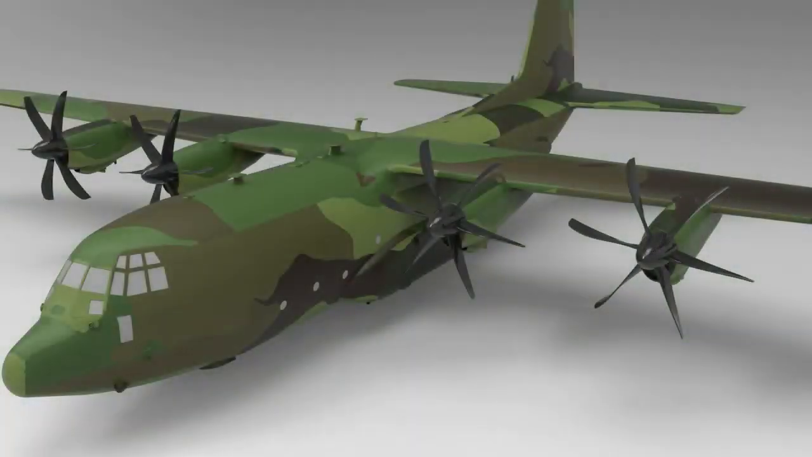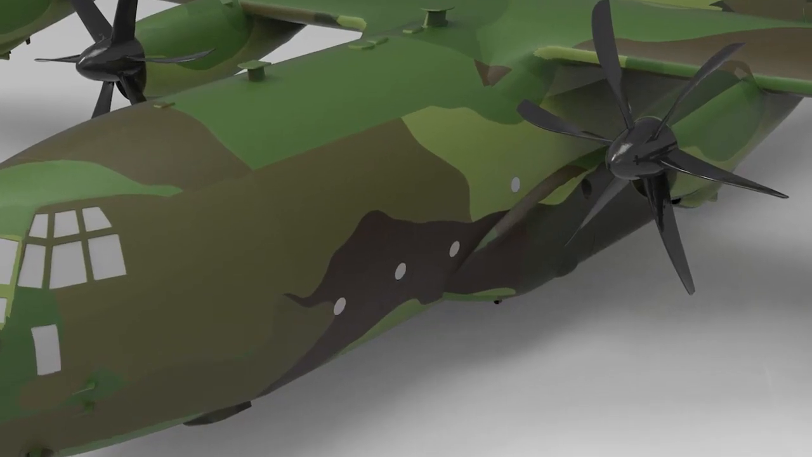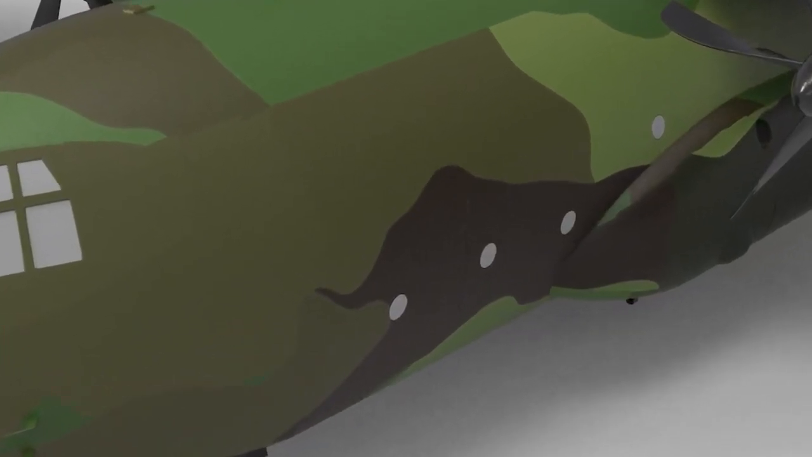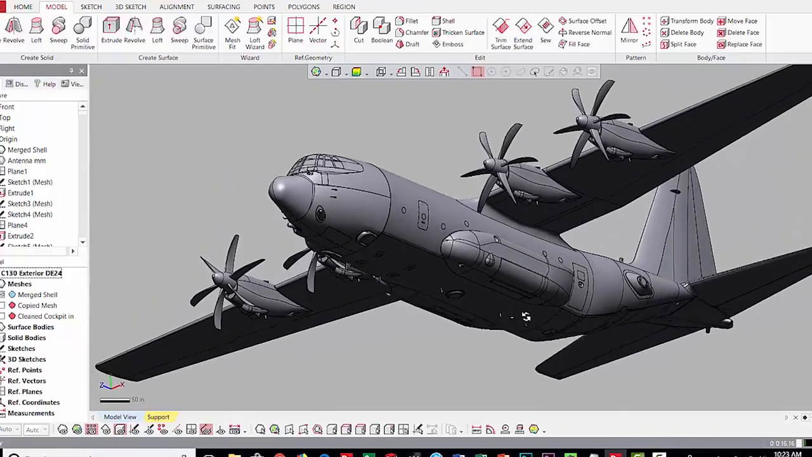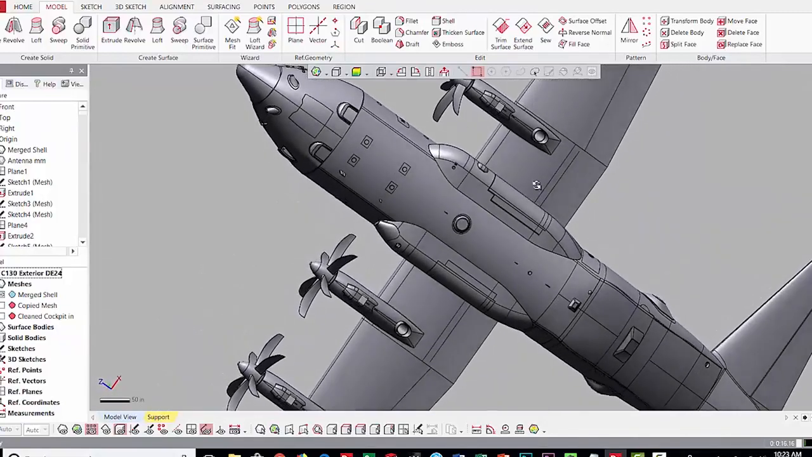And then what you see here is the final CAD model. Now keep in mind, to go from raw scan data to CAD data is not a push button operation. It can take days to weeks to months, depending on what you're working at. But this is the final delivery, which is a full-blown feature-based solid model of this entire aircraft.